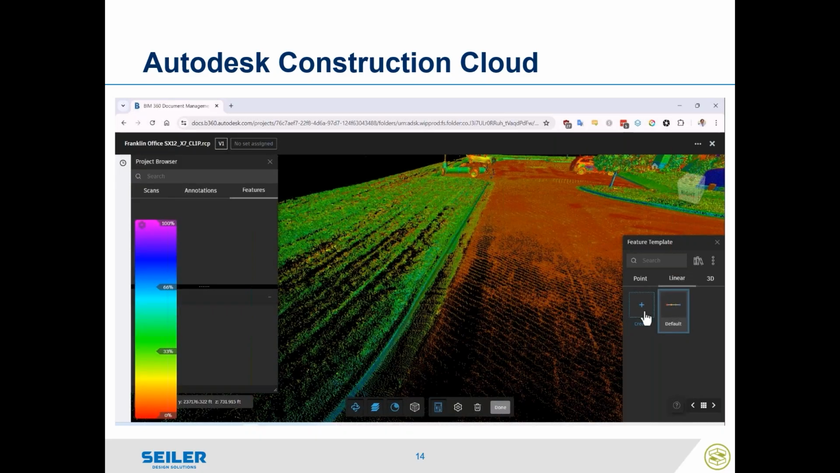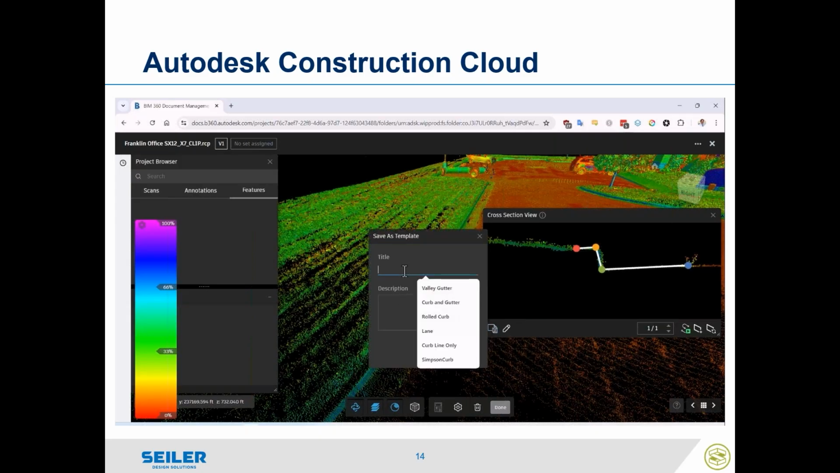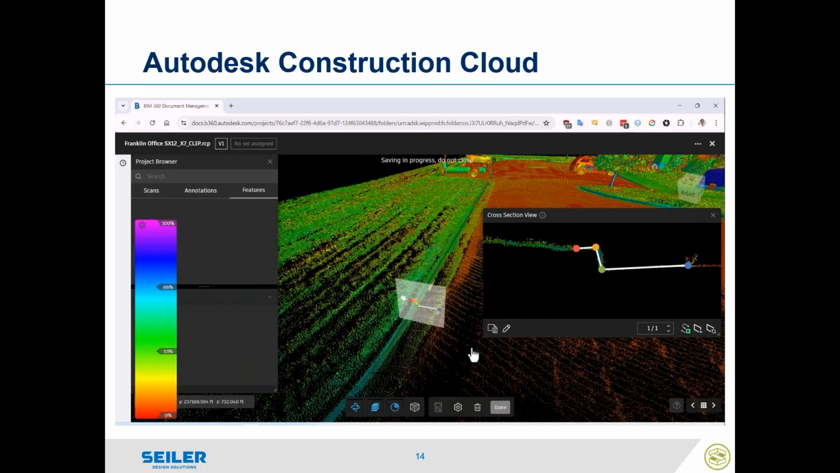Similar to what Greg showed in TBC, I start with a template, select a dimension, I get that cross-section view, and then I can go ahead and set those nodes. I make as many multiple nodes as I want to. I can delete nodes. And once I get a section I like, I can go ahead and save that as a template for this project. So next time I go ahead to create a feature extraction on the remainder of the curbs in the site, I could just pull that model up instead of having to remake that.